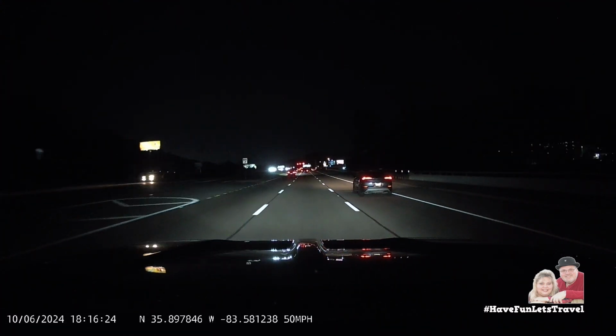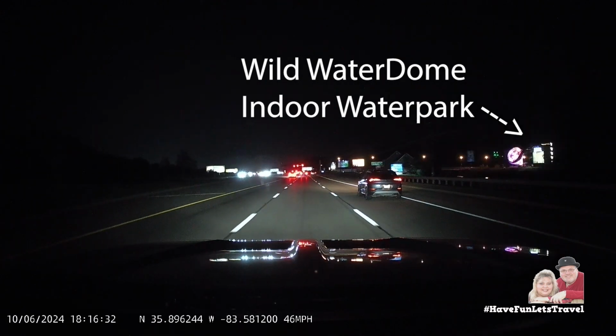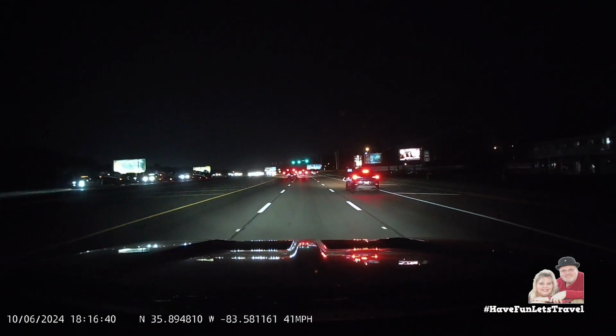As we approached something that looked like a hot air balloon laying on its side with lights all over it, we realized that this was the Wild Water Dome indoor water park. That would be fun.